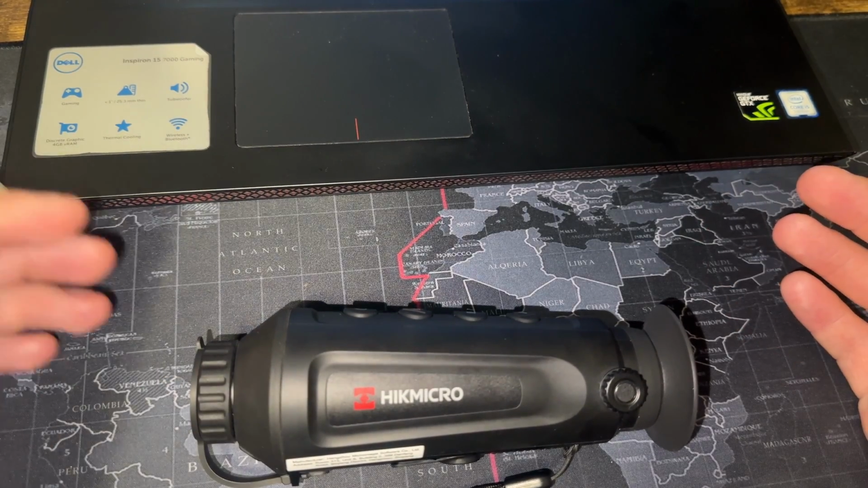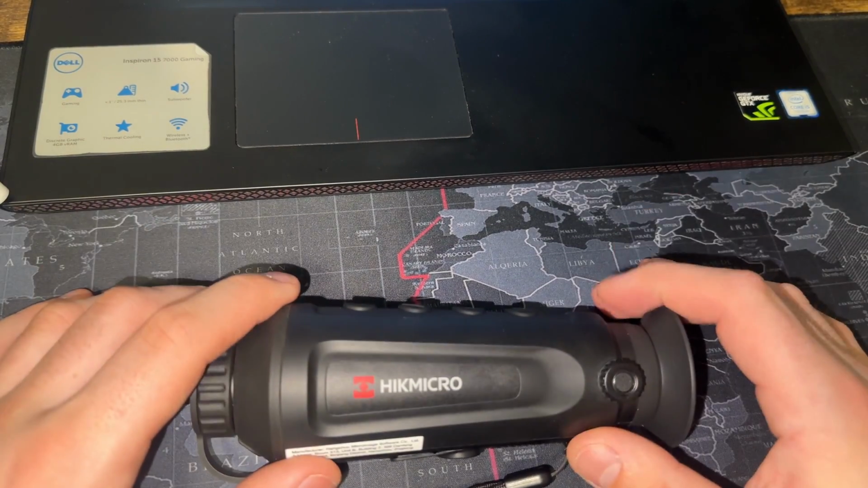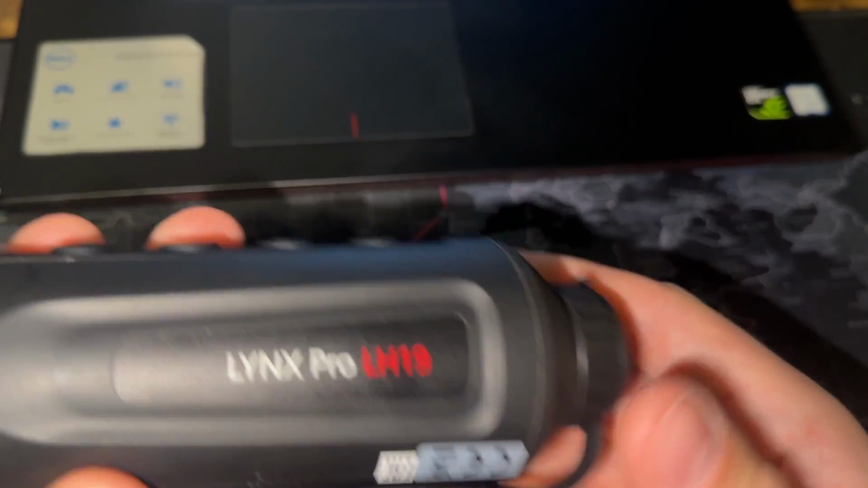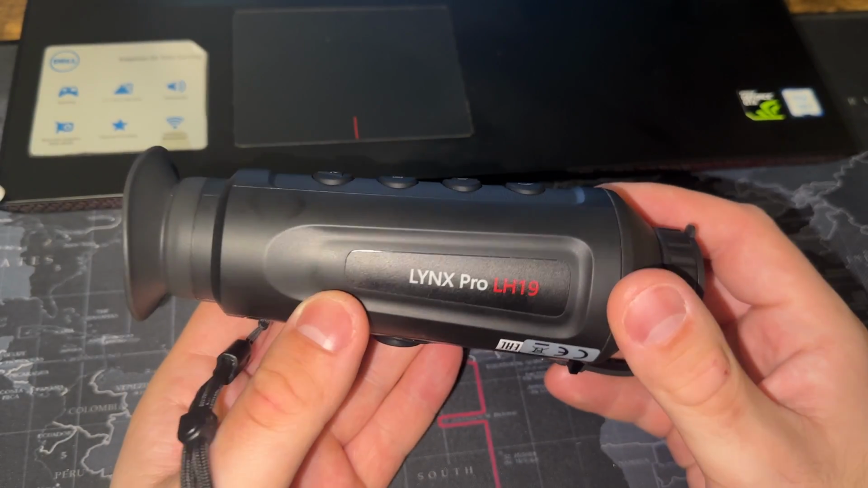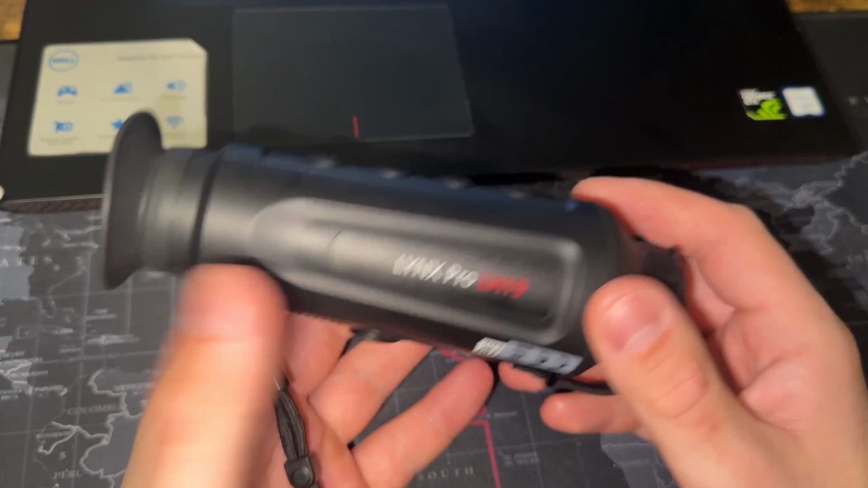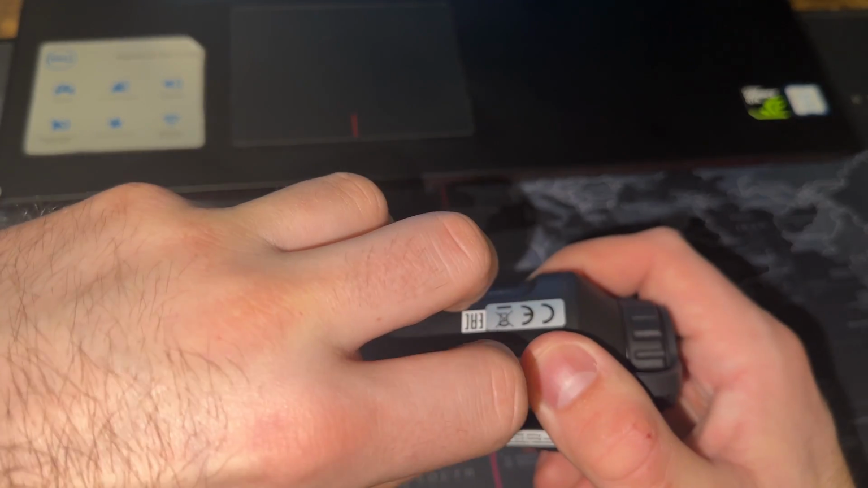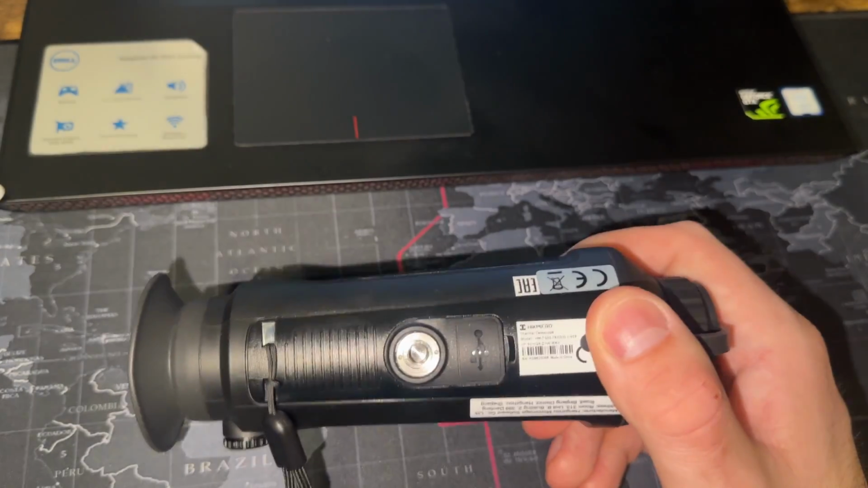Hello everybody and welcome back to another video, and today we're looking at the HIKMICRO. So this is a thermal imaging camera. The model of this is the Lynx Pro LH19. We've got a thread for a camera at the bottom. We've got a USB Type-C. If we can get into it, it's quite well sealed for obvious reasons of dust.